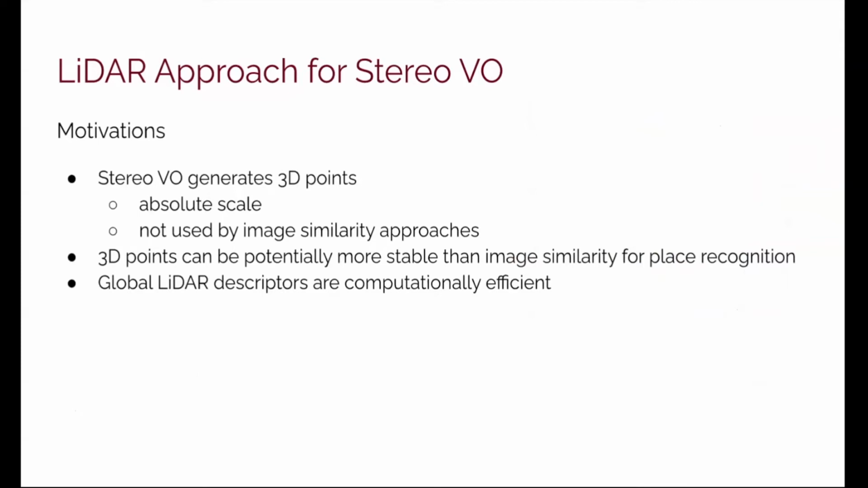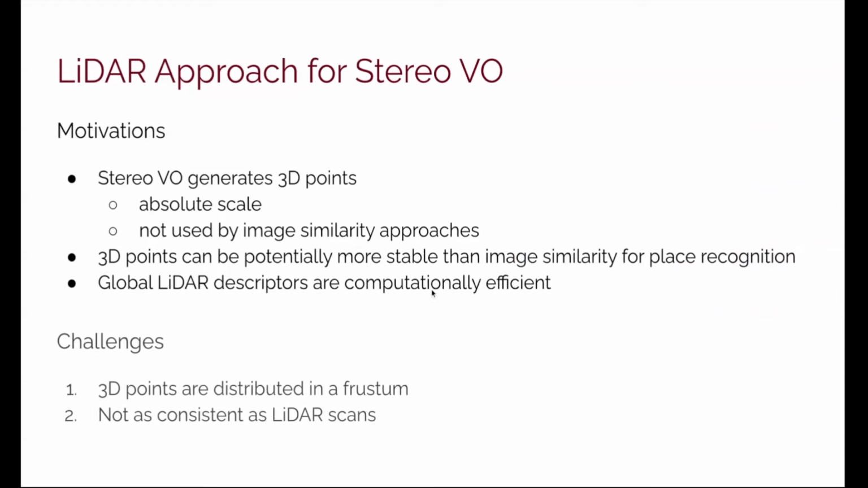Stereo-visual odometry generates 3D points with an absolute scale. However, 3D points are usually not used by conventional place recognition approaches. 3D points can be potentially more reliable than 2D images for place recognition. Global LiDAR descriptors can also be more efficient. Therefore, we explore the idea of using LiDAR place recognition approaches for stereo-visual odometry. However, there are a couple of challenges.